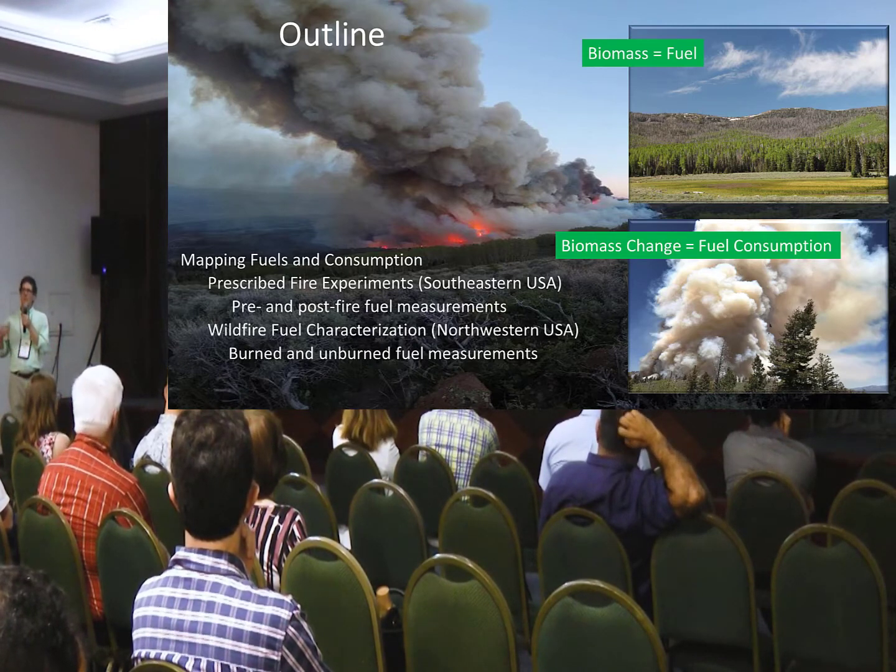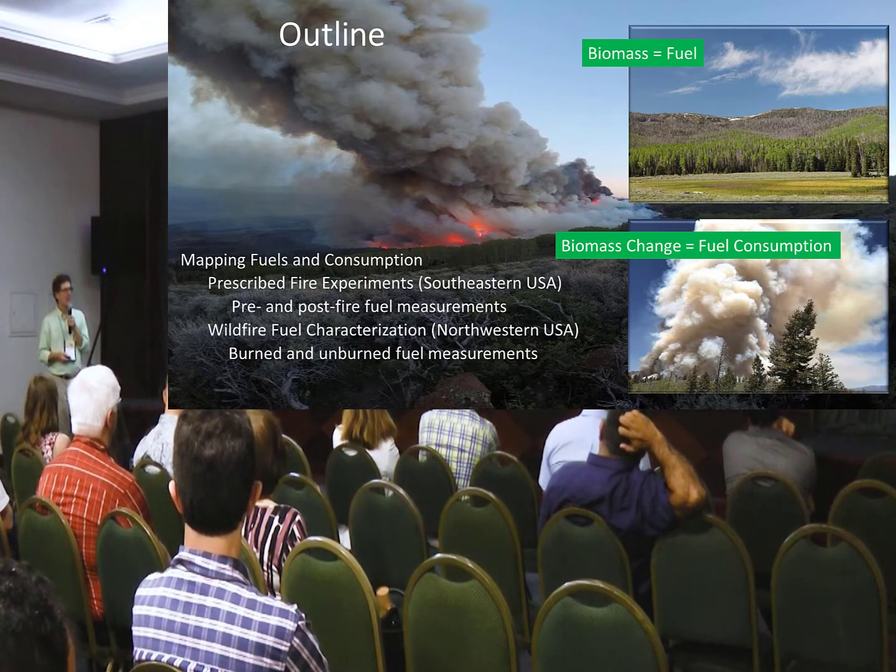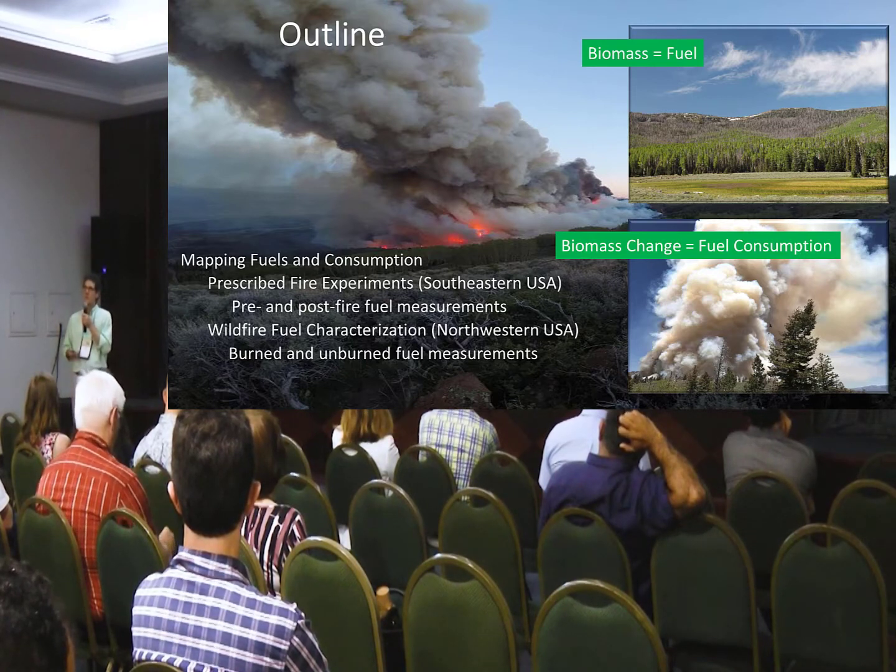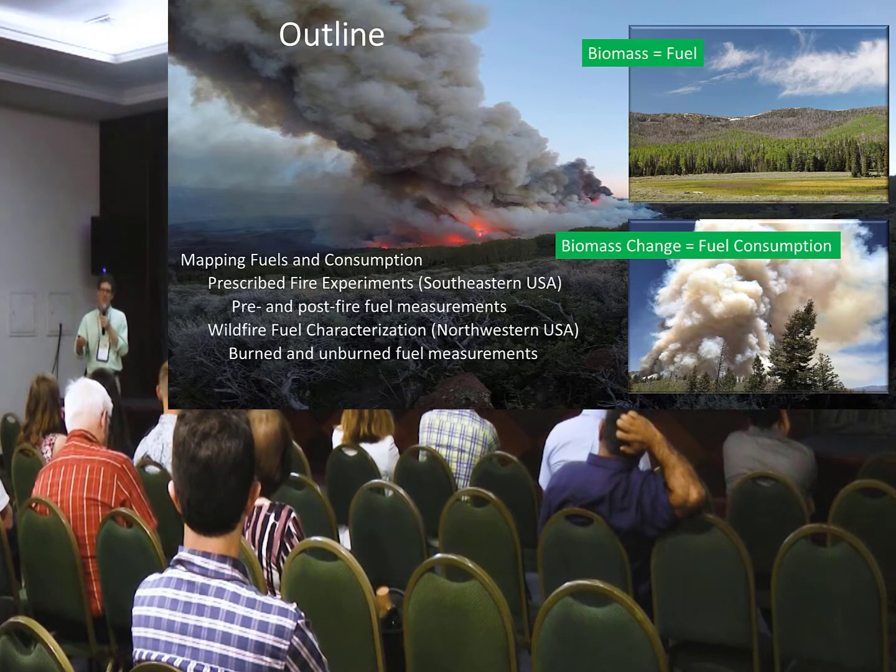And I should also mention that a lot of the funding and the impetus behind this research is about smoke. We want to do better fuel characterization because it's fuels that burn that generate fire behavior and then generate smoke emissions.